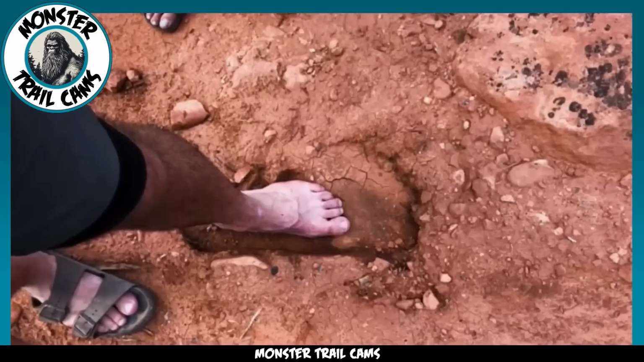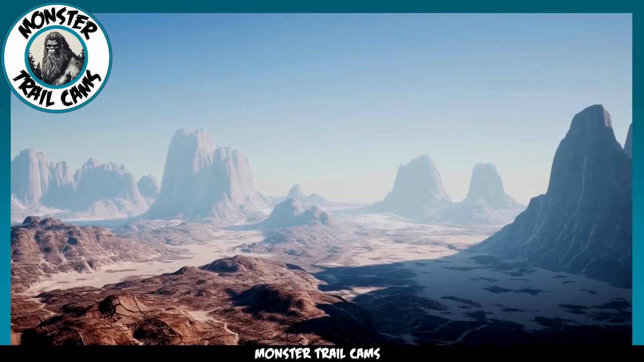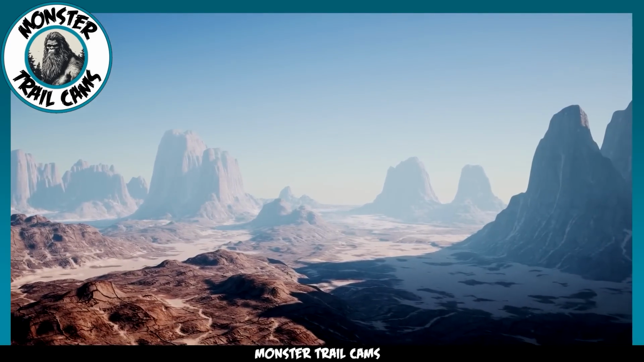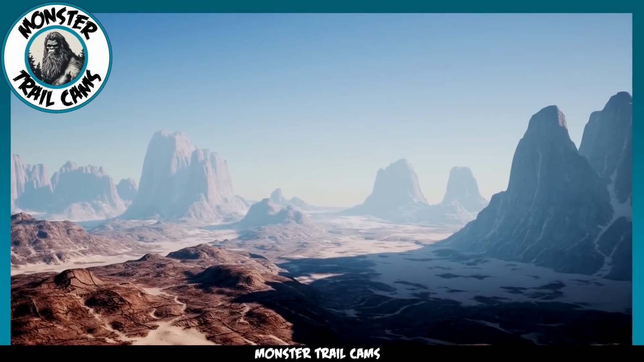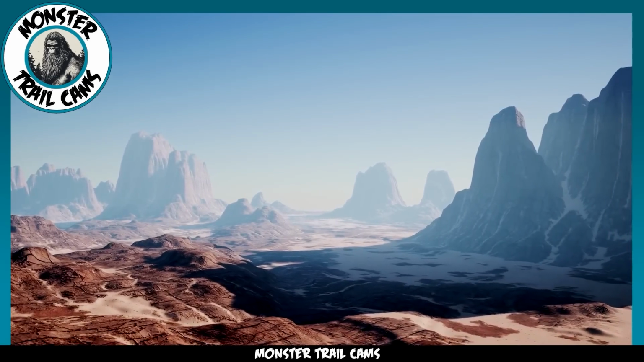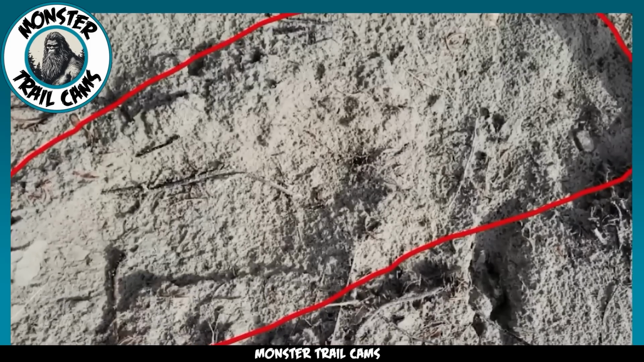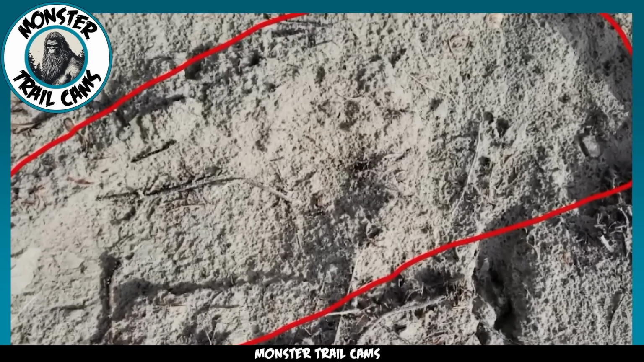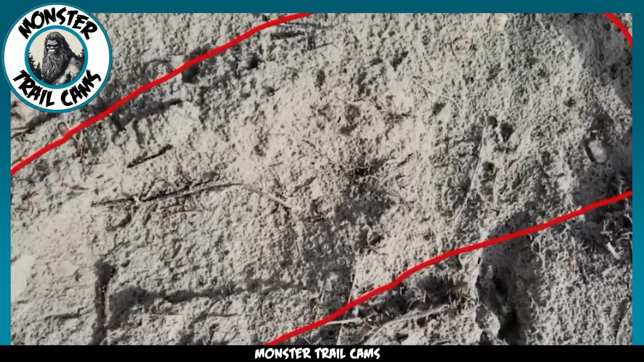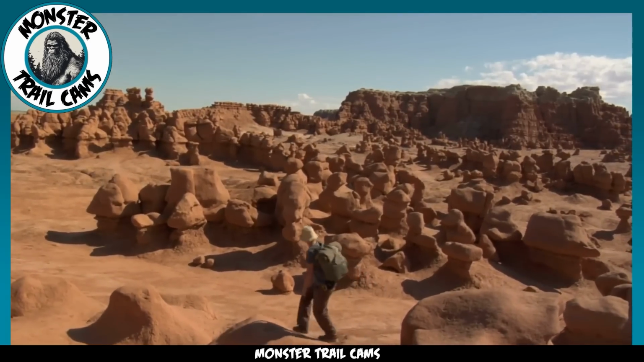Could it be possible that a relative of Bigfoot has made its home in the desert? Others posit that this could be indicative of a hitherto undiscovered primate species, adapted to desert living. This theory, while less sensational, is equally as fascinating. The possibility that an unknown large primate could be roaming the outskirts of Canyonlands National Park is a tantalizing prospect for cryptozoologists and naturalists alike.